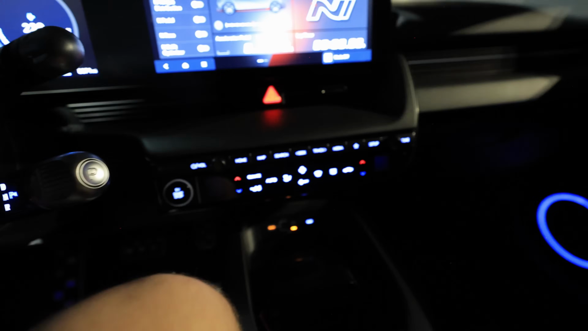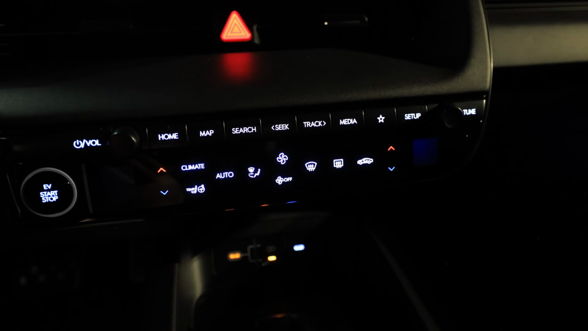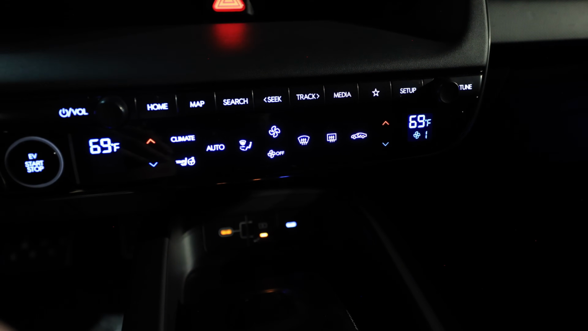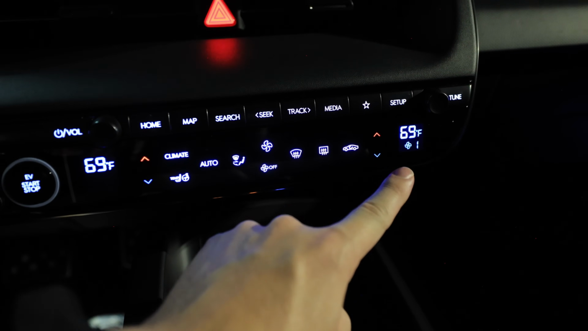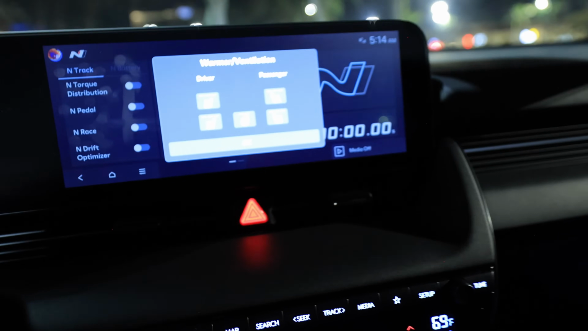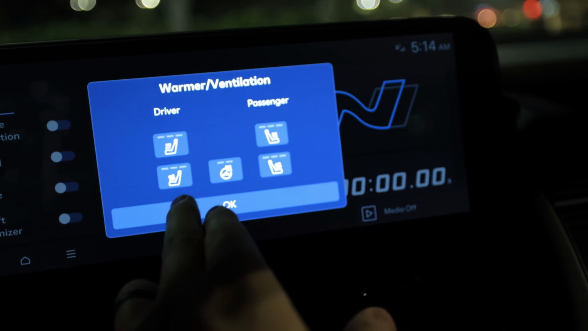That hasn't changed. I believe this may have changed on the Ioniq 5, this digital panel here for climate control. I'm not the biggest fan of it, to be honest. I prefer real buttons. And in the daytime, it's hard to see the fan speed. So anyways, I'm not going to beat a dead horse, but if you want to play with your heated and ventilated seats, there they are. You have to pull them up in a sub menu, as well as a heated steering wheel.